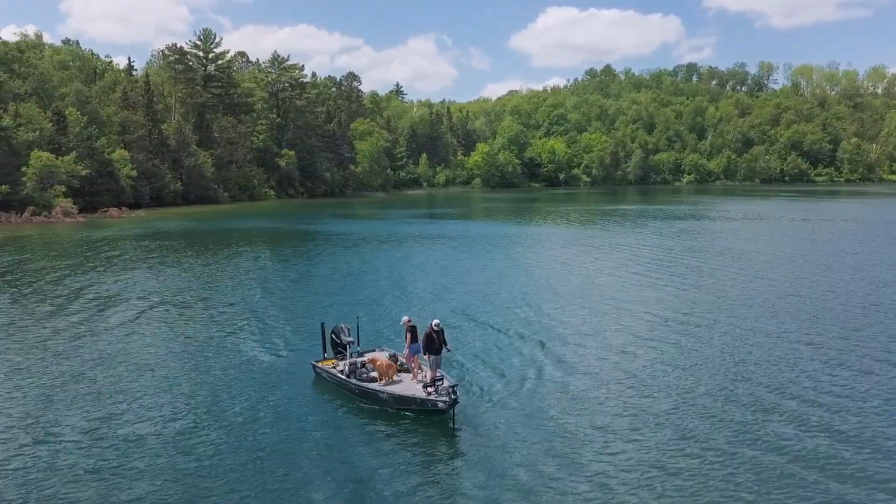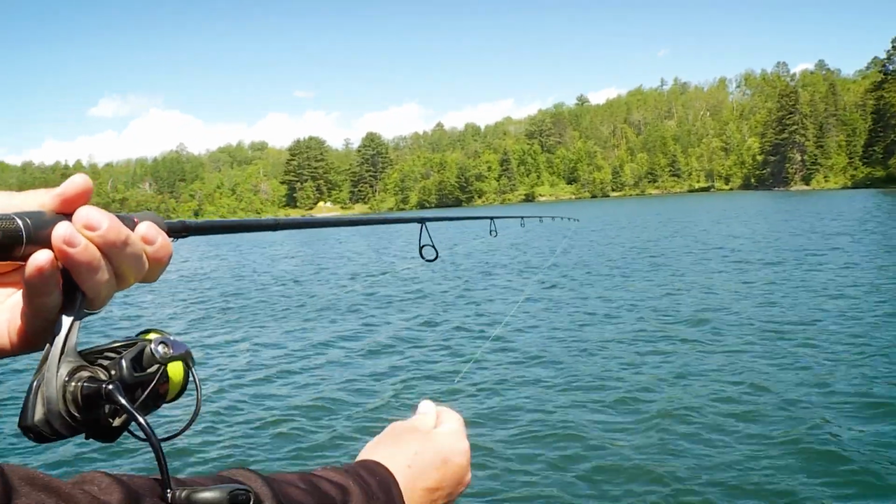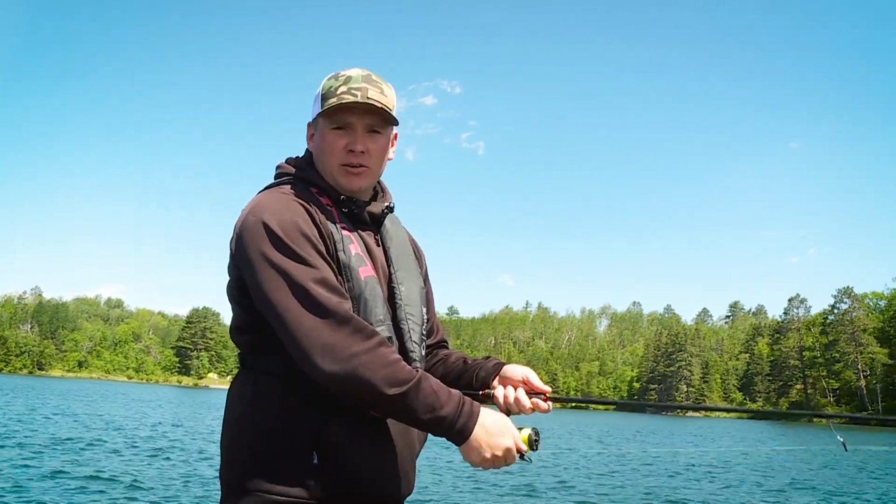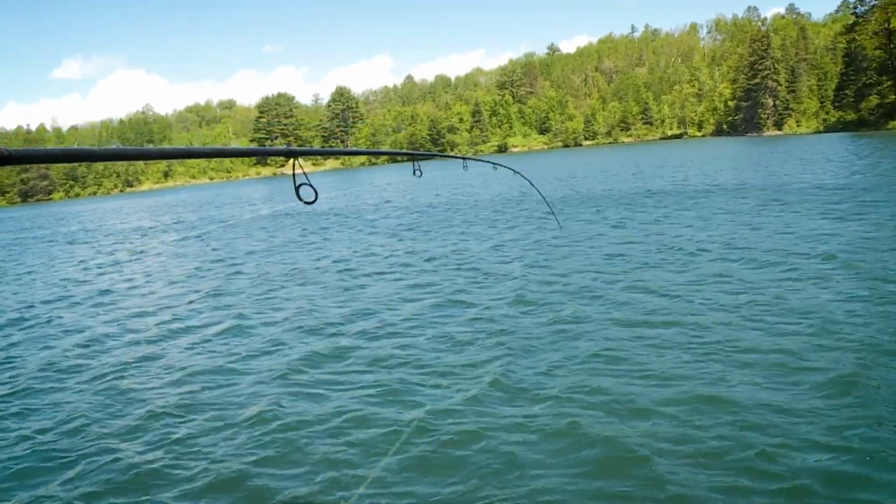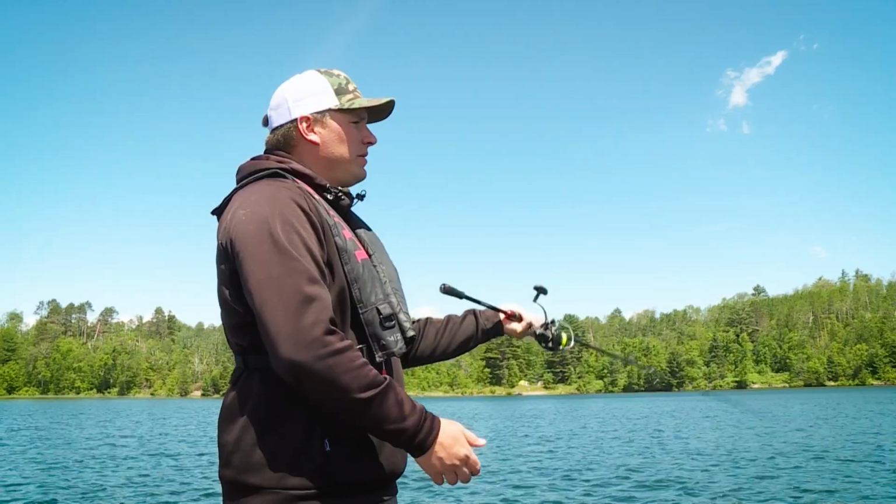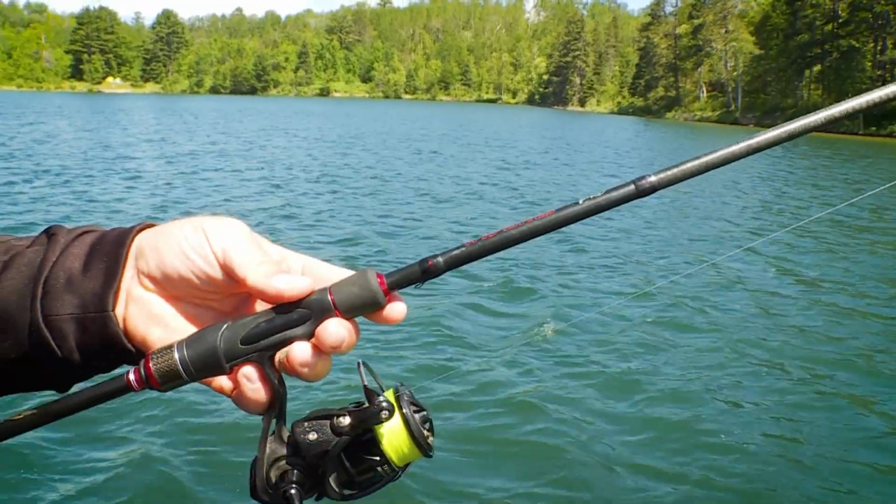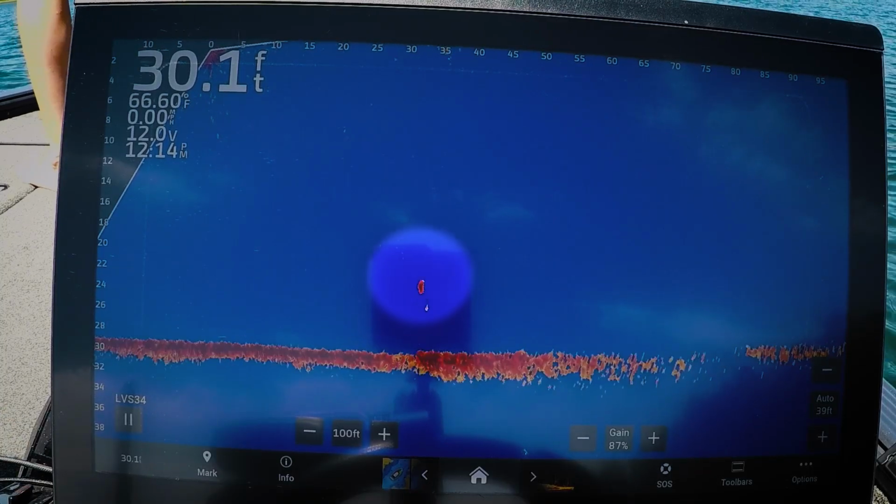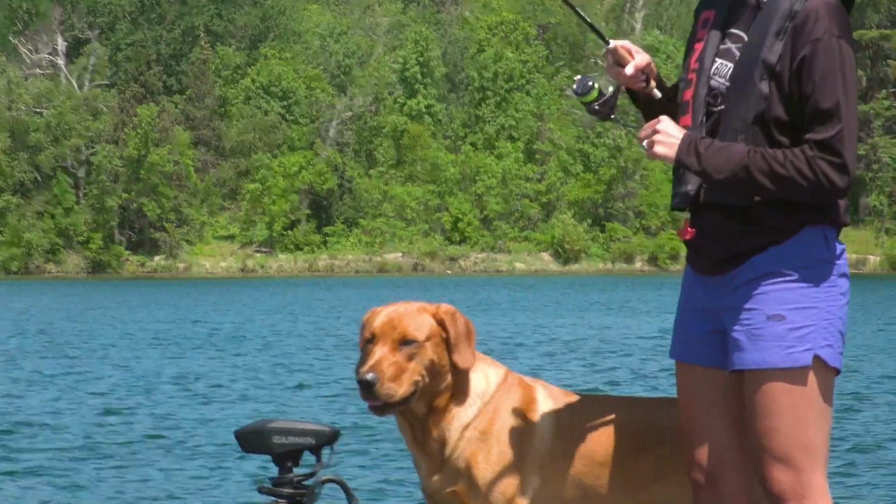So with the drop shot set up, nothing real special with the rod. I like a little bit longer rod, a 7 to 7.5 foot, a medium light action rod. I'm able to just kind of sling those underhanded casts with it a little bit easier. Hers is relatively the same.